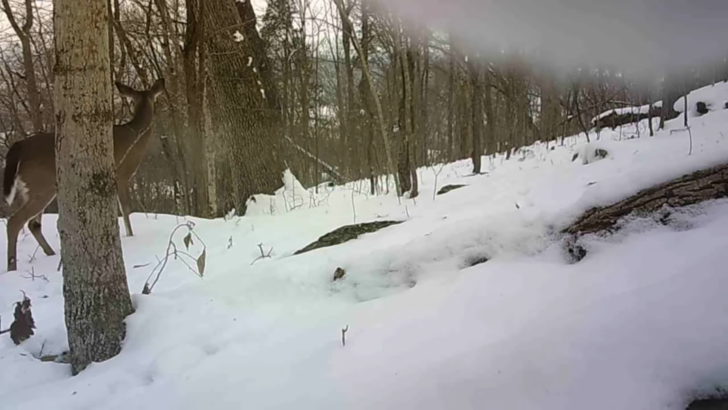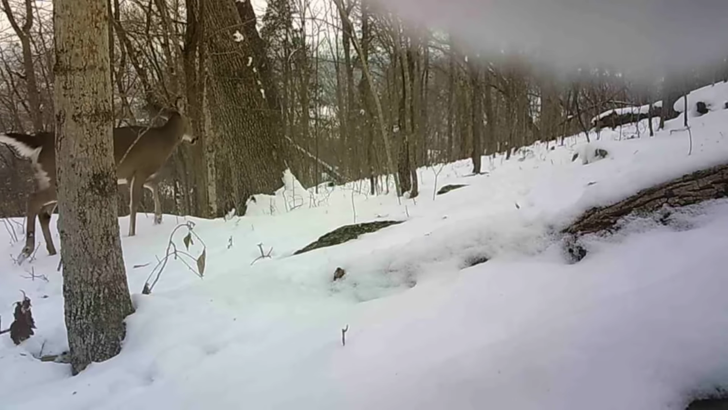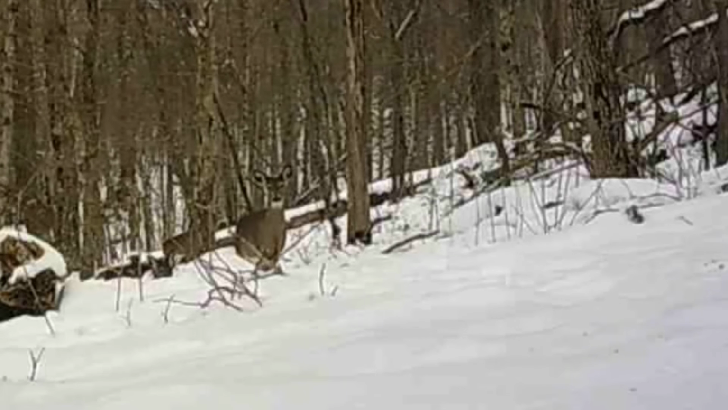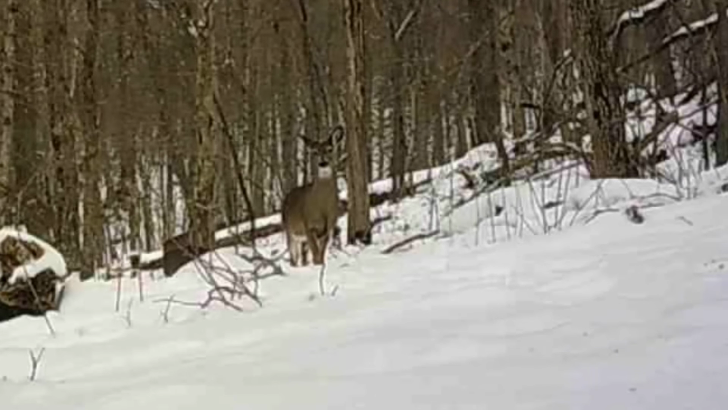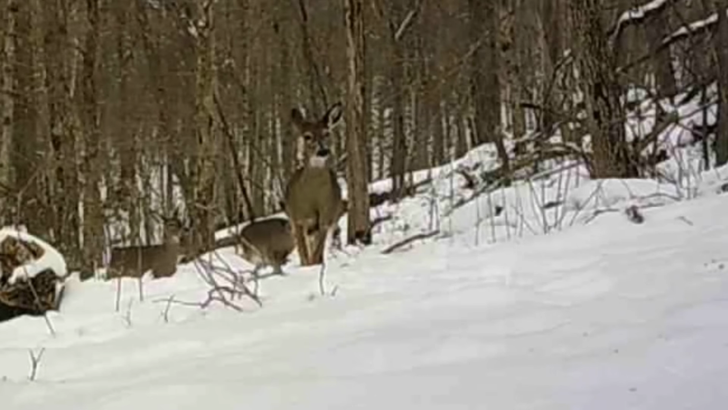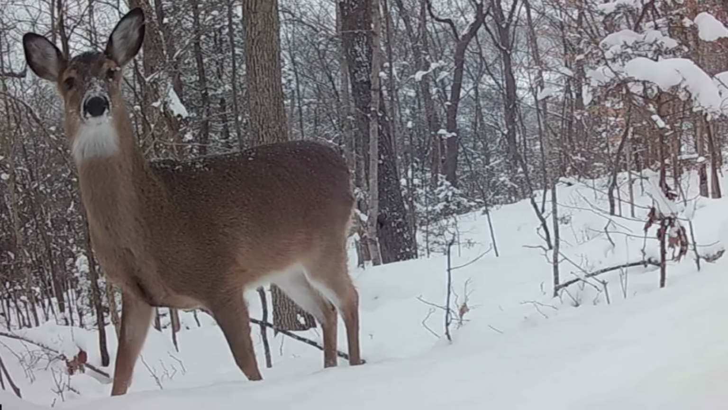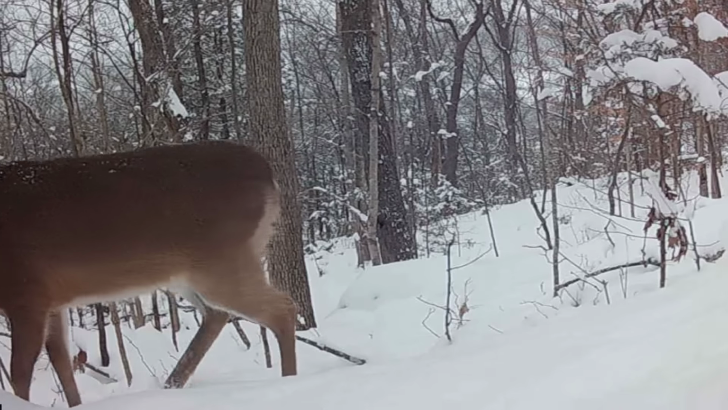And it got cold here too. And they just moved back and forth across this ridge, one end to the other. Beautiful pictures of them.